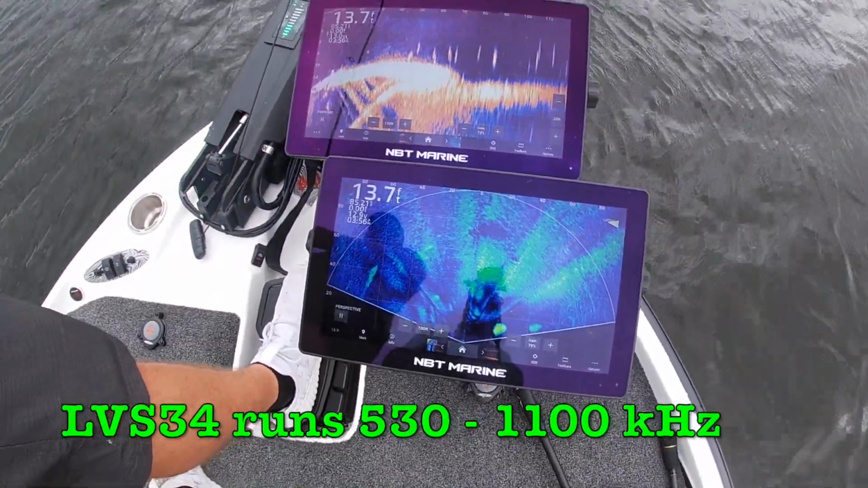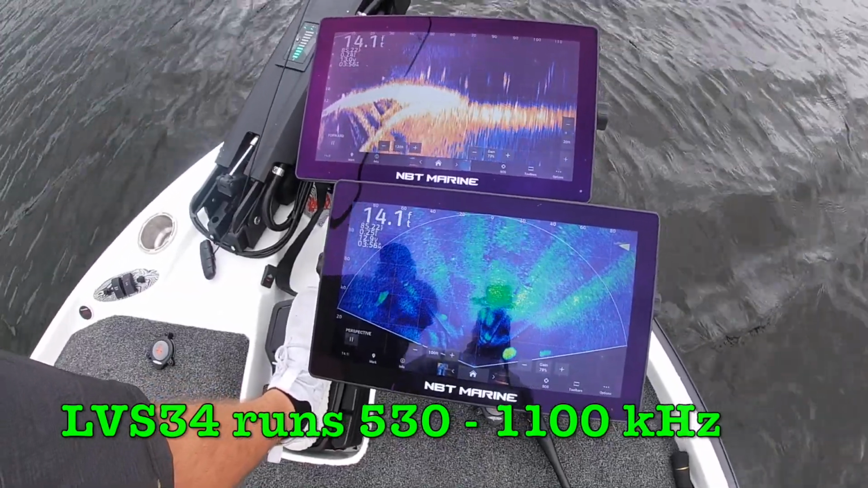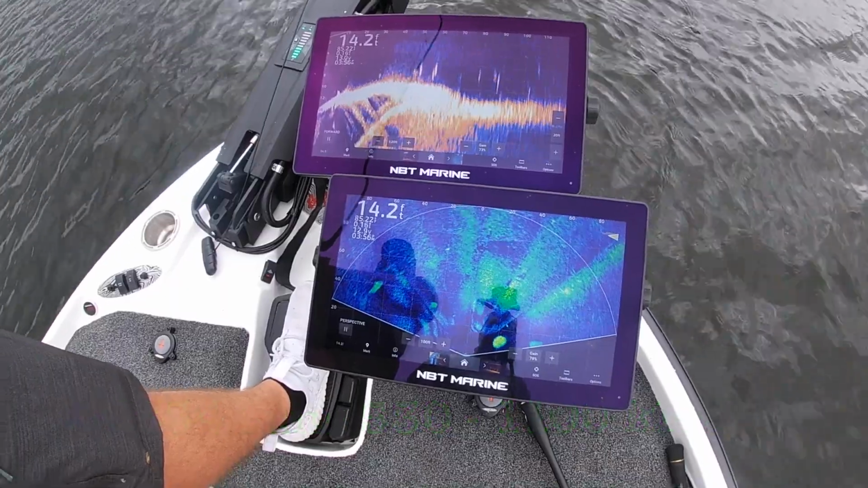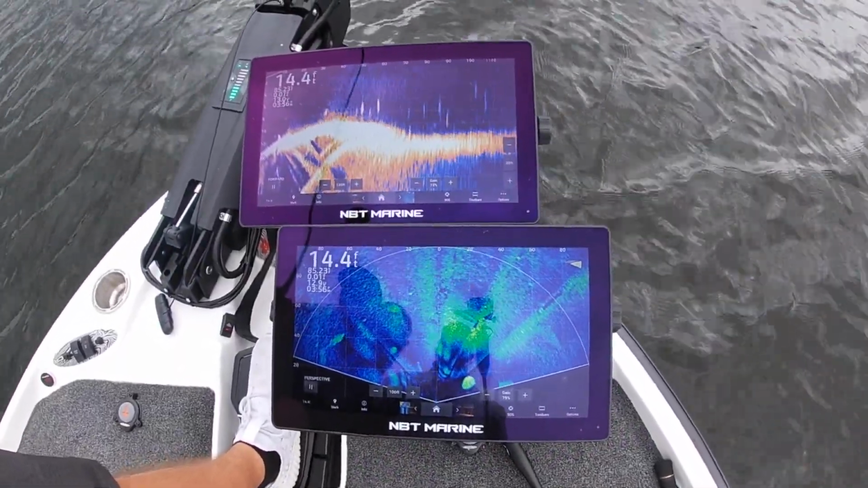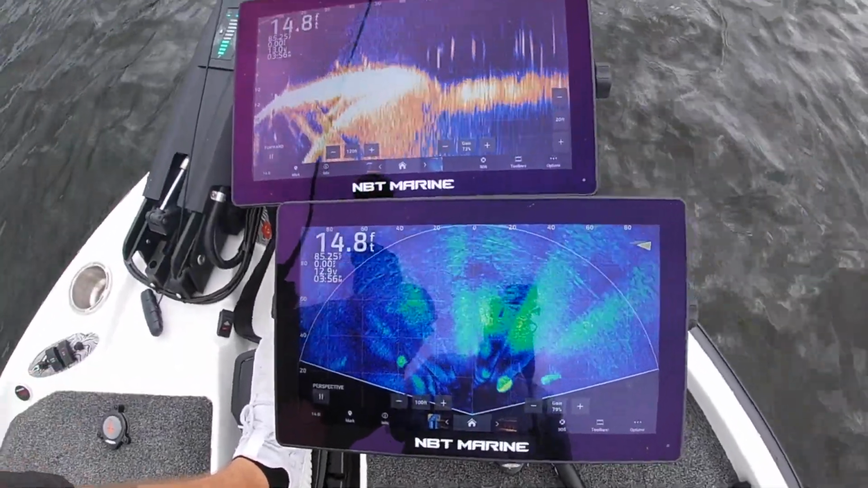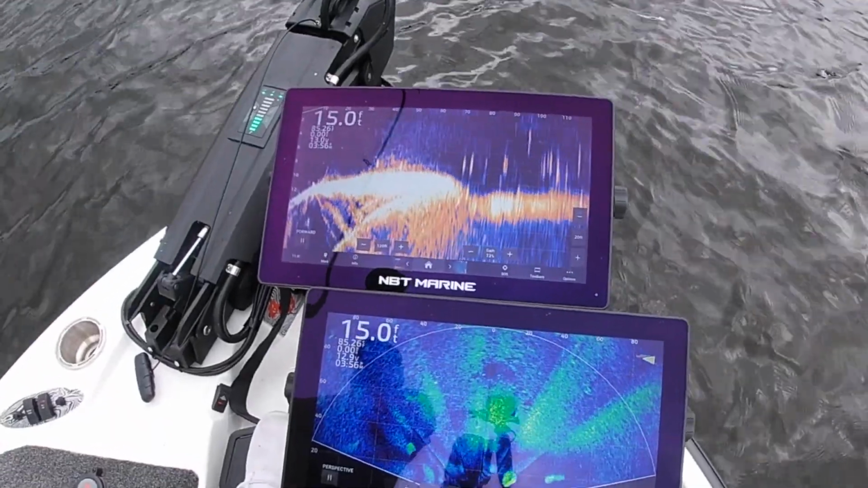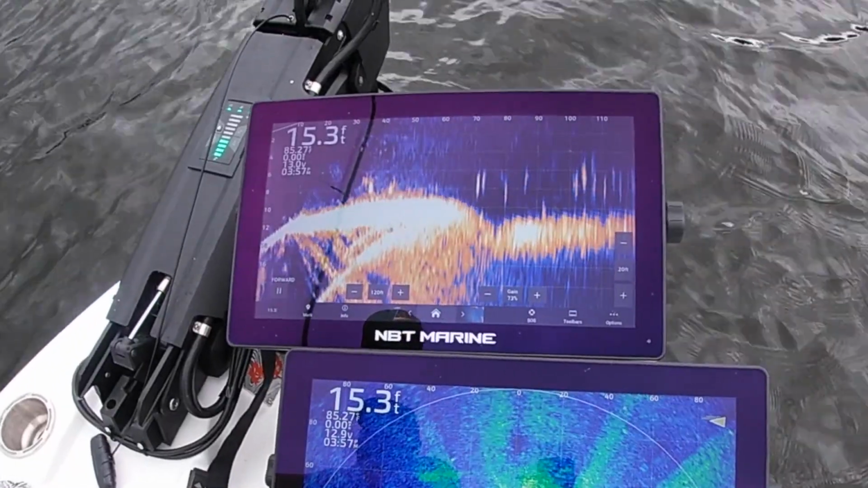So you're getting a better picture deeper with the lower frequency on the LVS 62, and you don't get the crosstalk we're getting here. So it runs on about half the frequency level that the forward live scope is. So all the interference, you see that blinking that you get when you're running dual live scopes, you can turn it down where you don't get it, but you lose some of the information you're capturing.